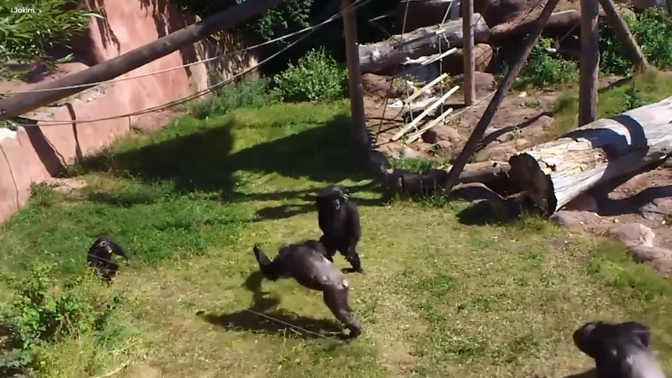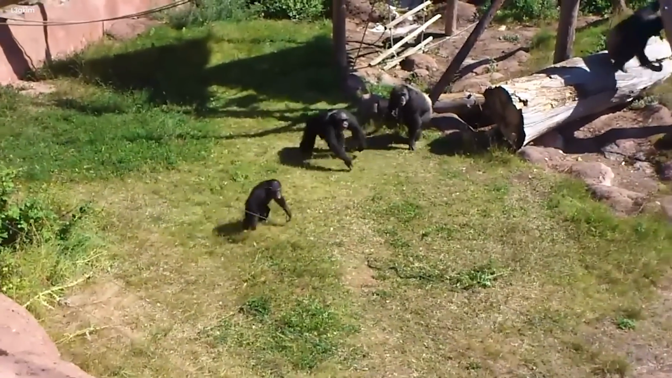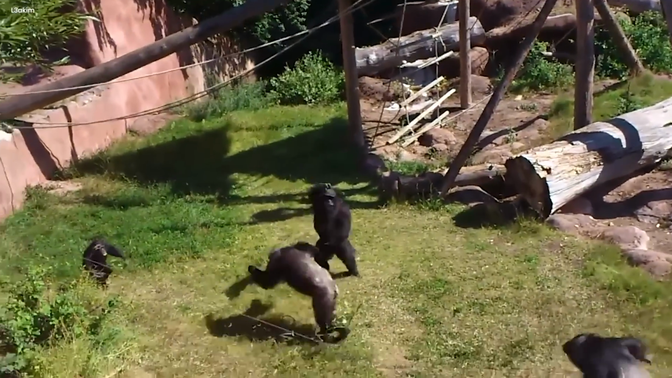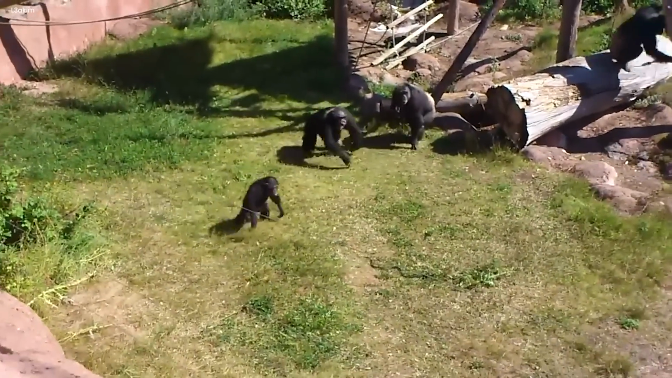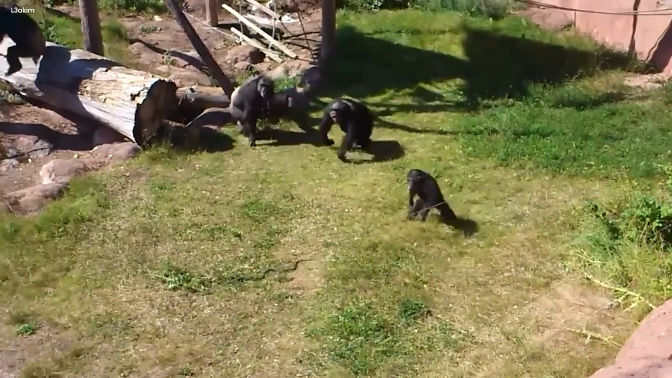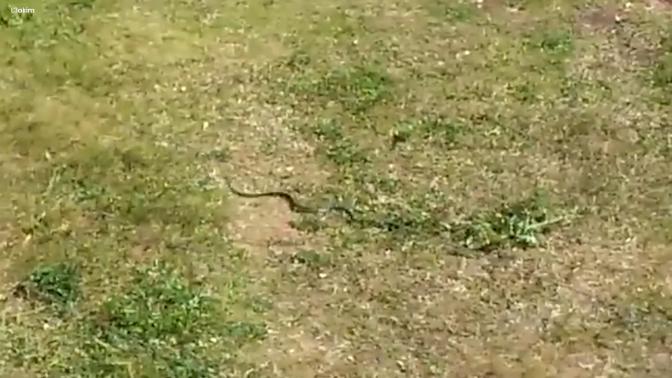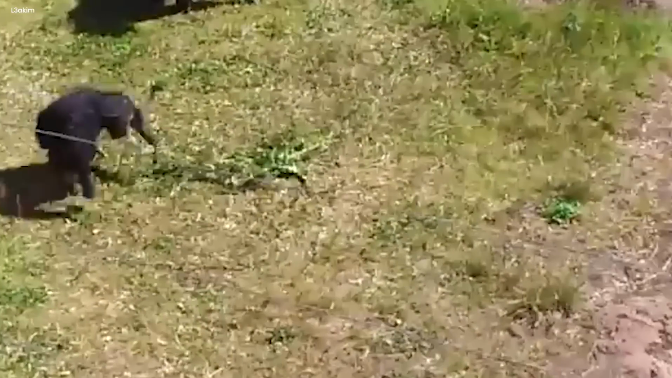Depending on the size and type of the snake, they may avoid it, attempt to kill it, or reject it from the enclosure. The chimpanzee pushed this little snake and tried to throw it out of the fence. It was a very astonishing mystery, which left all the operators astonished at how they ran the little snake out of their accommodation.